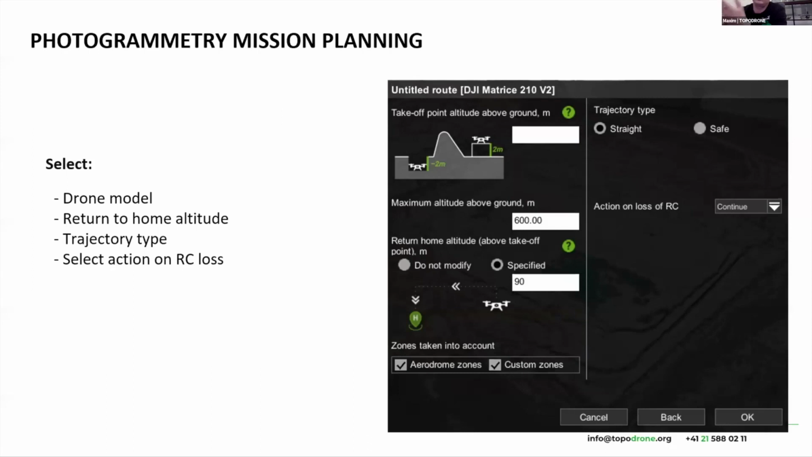First of all, we should set up the flight altitude for the drone, and we should set up the action when the drone loses connection. I would choose to continue the mission in case of losing connection between the drone and the remote. And I would choose the trajectory type straight or safe.